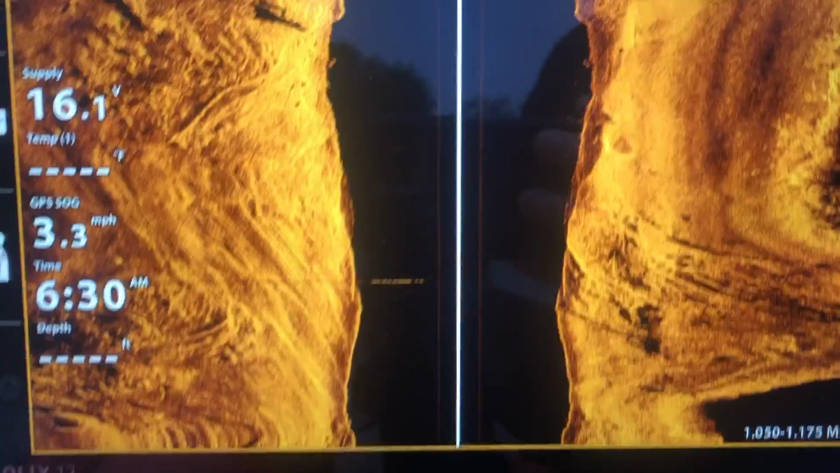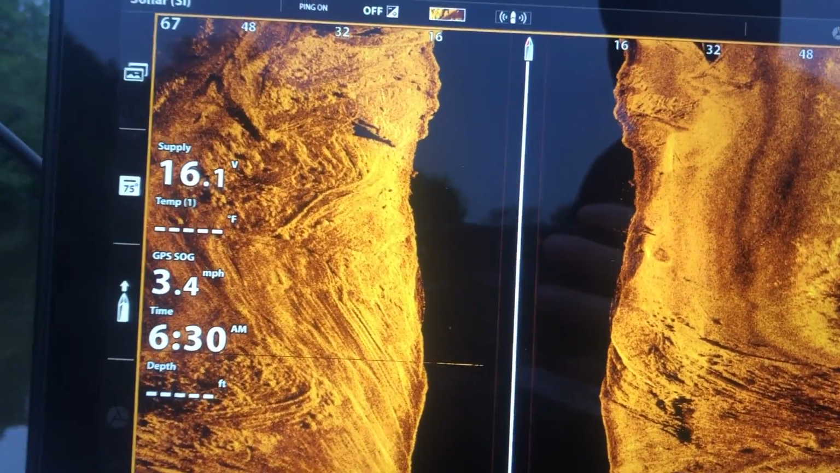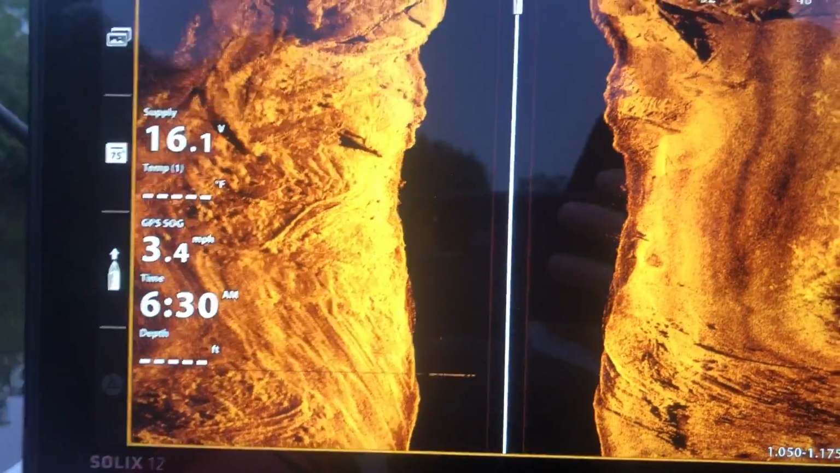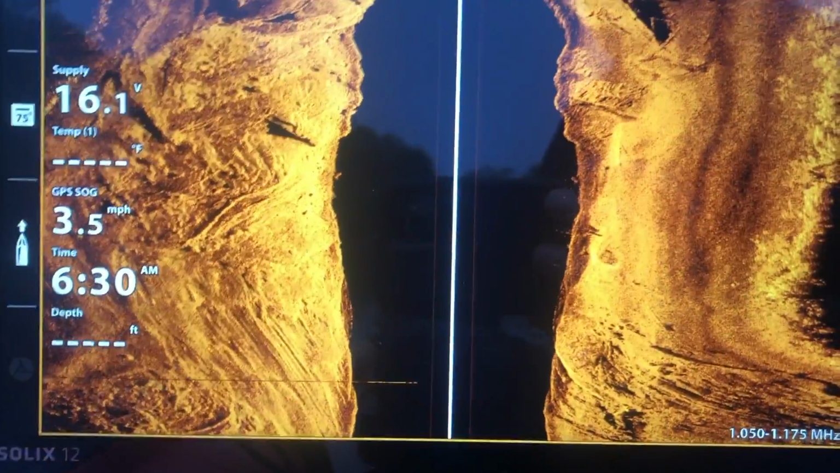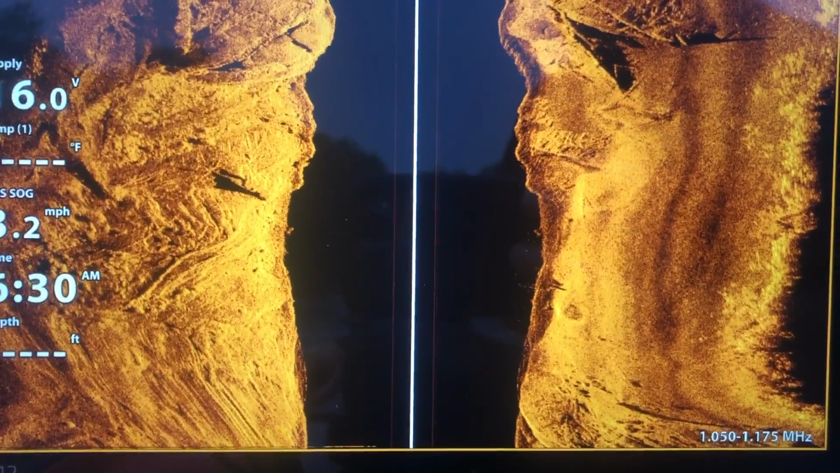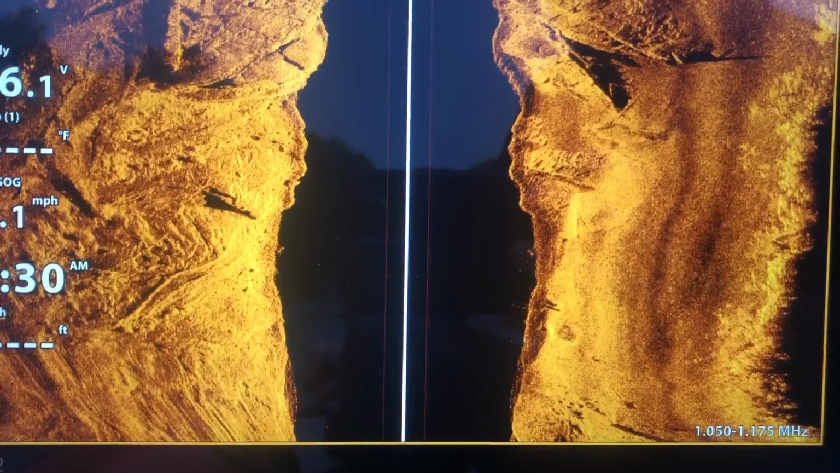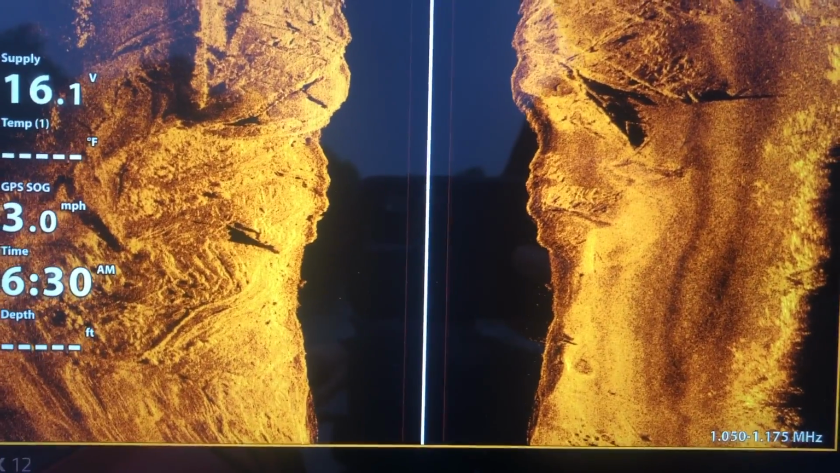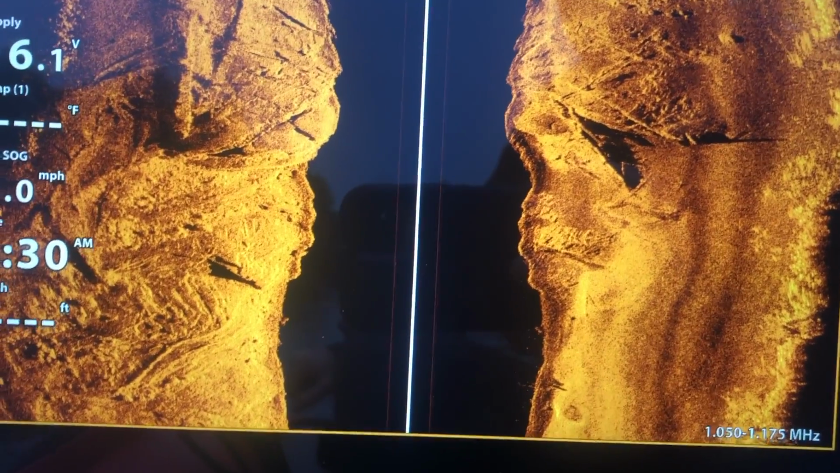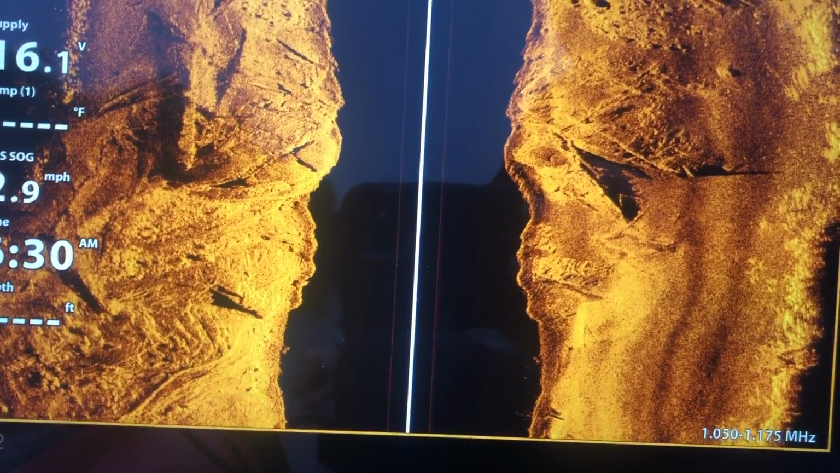Sandy bottom. There's nothing out there other than a couple sticks in this section. A couple trees on our right. A couple square blocks on the left that are like an old track. See the tracks? I think I got a couple pieces of metal down there.